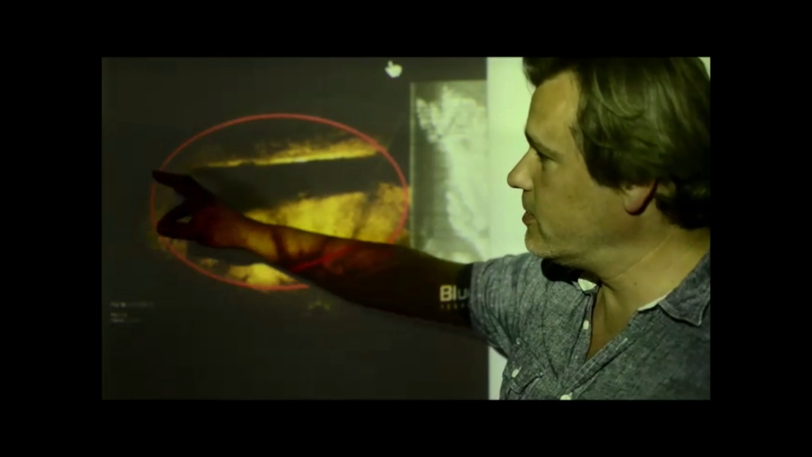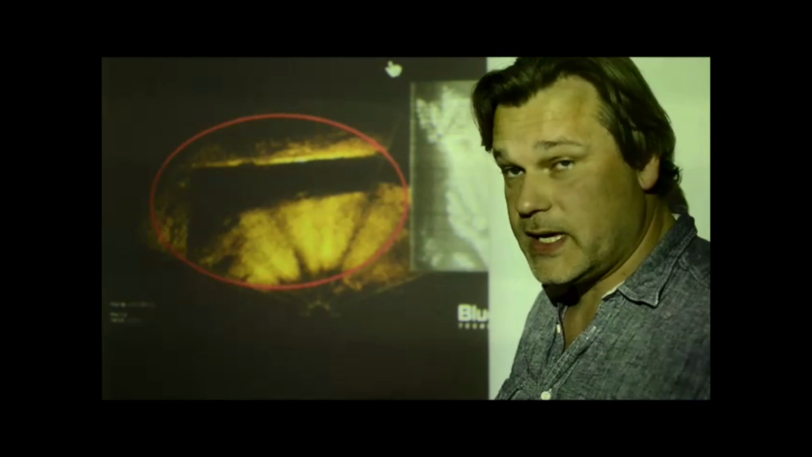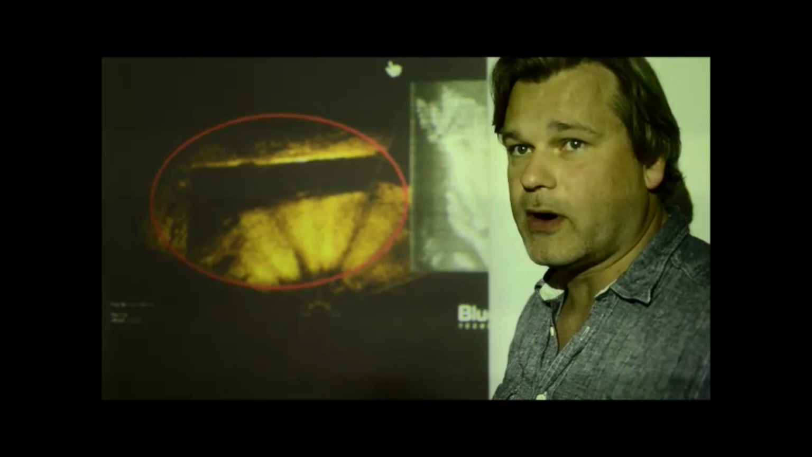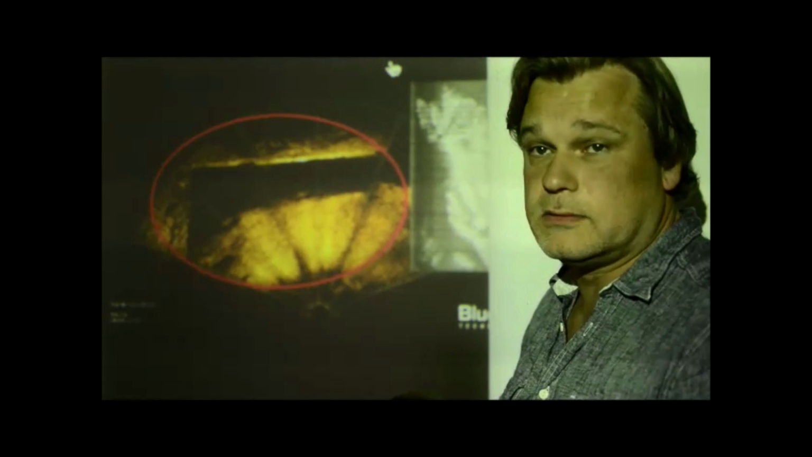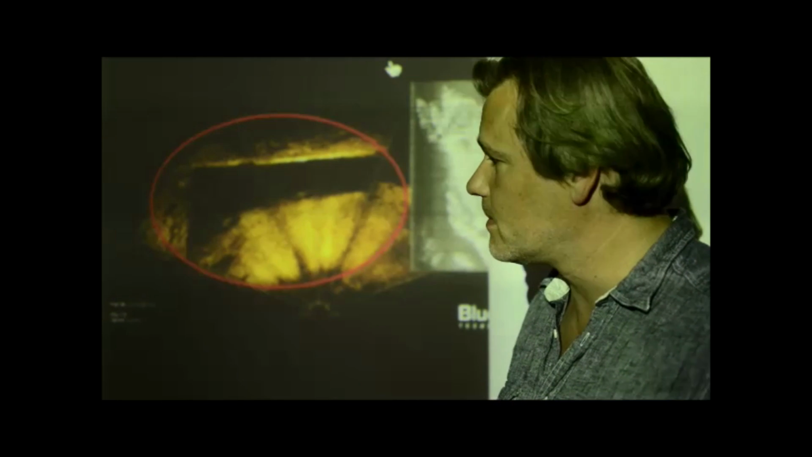This is a BlueView picture. It's a radar we have on the ROV that we use when we cannot use the camera we have on the ROV. So this is a perfect tool for us to see in areas that we cannot see with a usual camera.